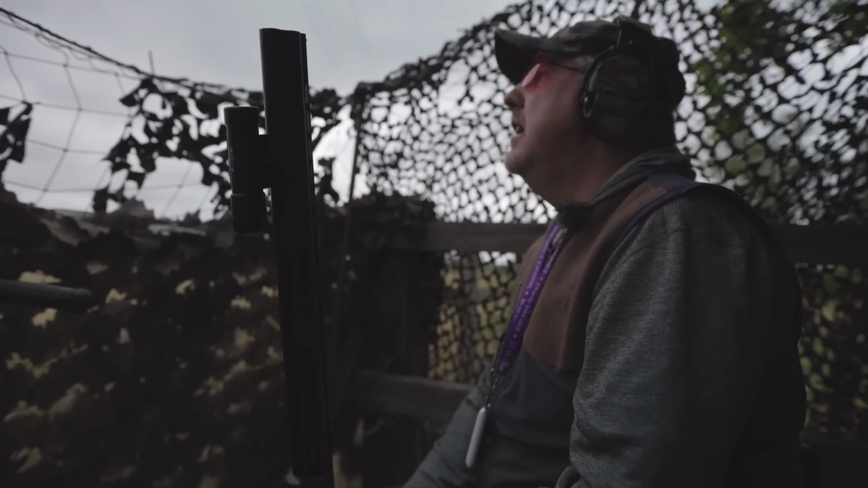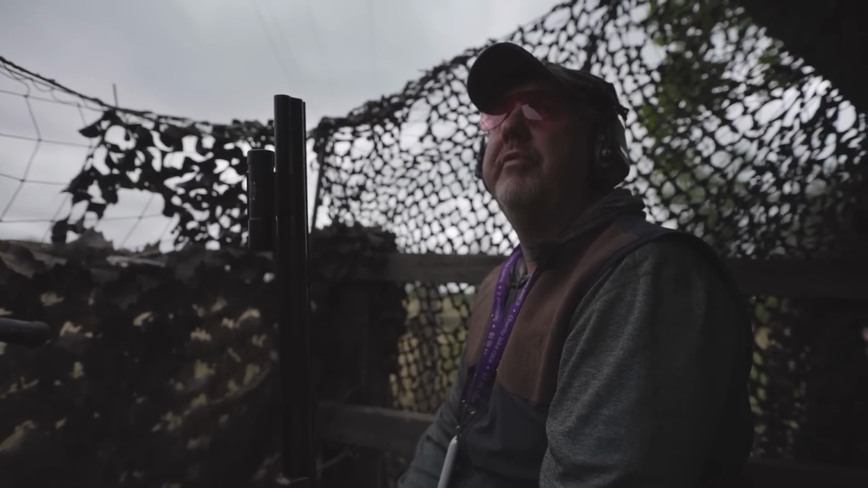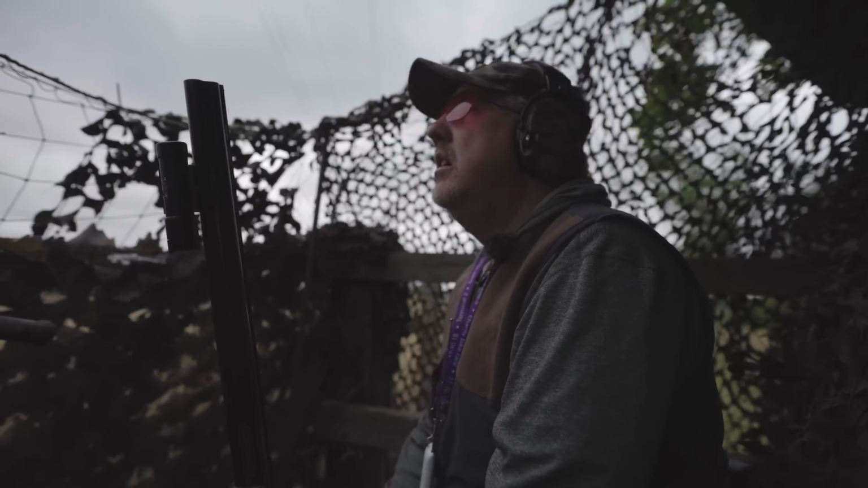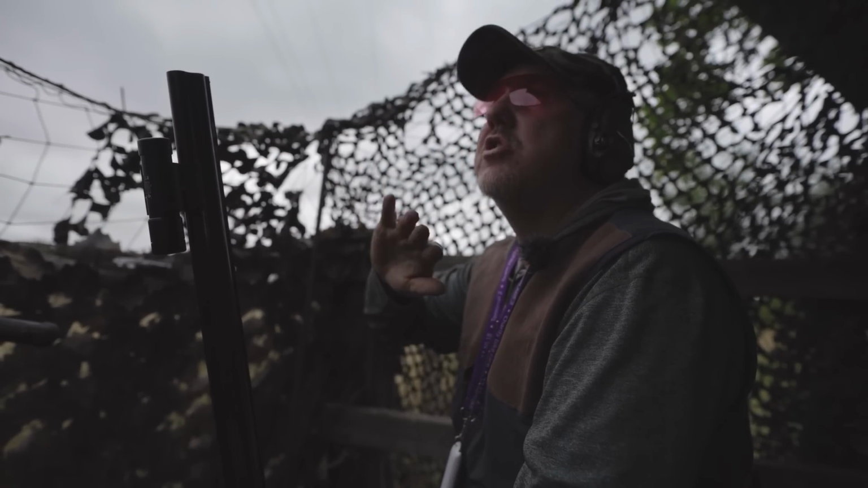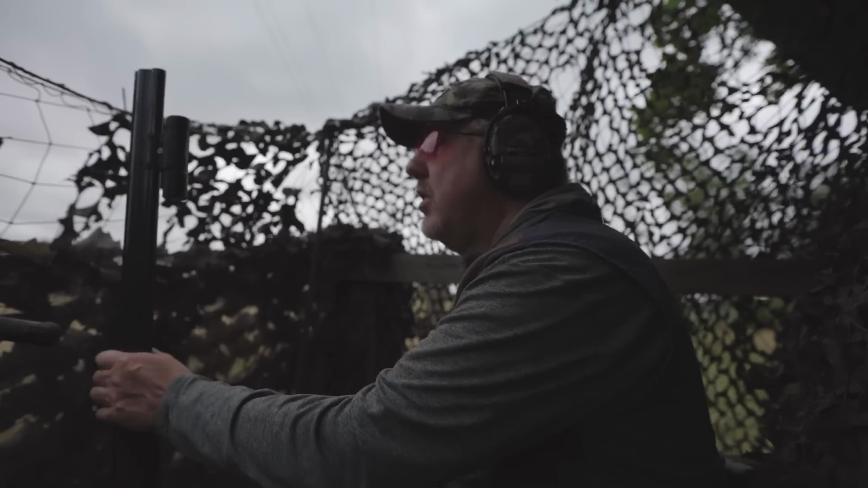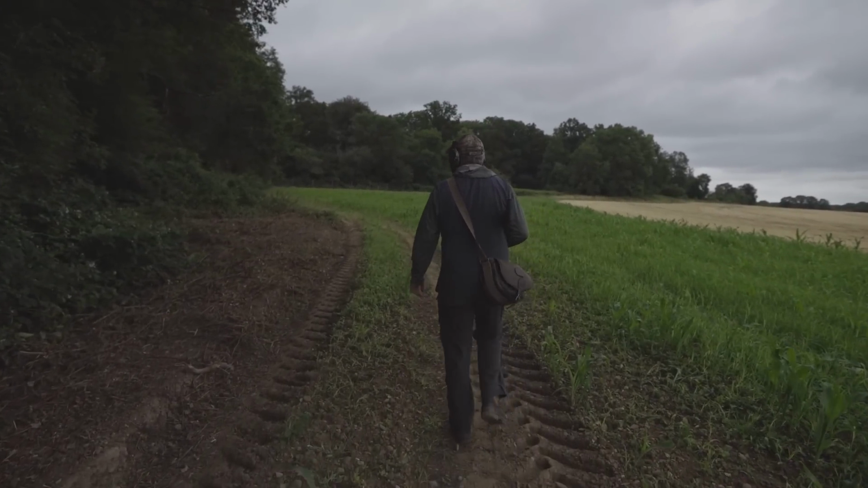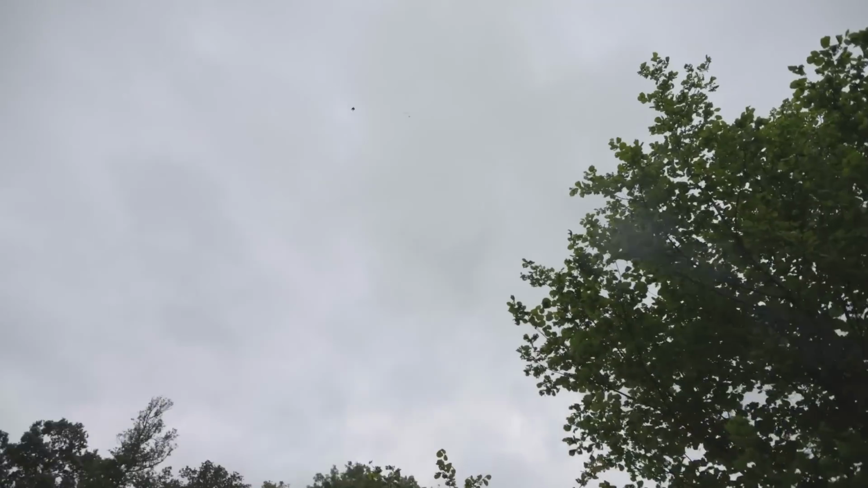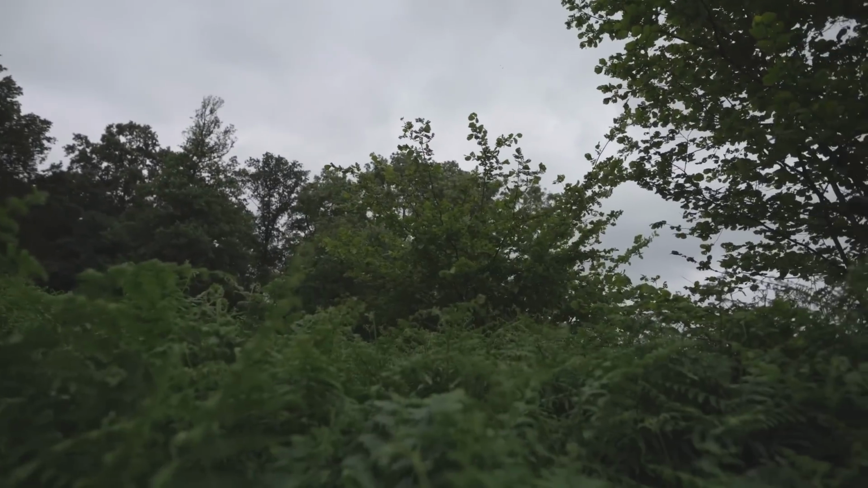Maybe not. We just thought we might have a little bit of fun. It'd be something to film a bit, something a bit different. We'll leave the hide for an hour. I'll grab a net out of the truck, which is parked up in that wood, just drape it over the edge of the pen. We'll just stand behind it for an hour and just see. We might just shoot some flight-in pigeons coming down the wood. Lovely.